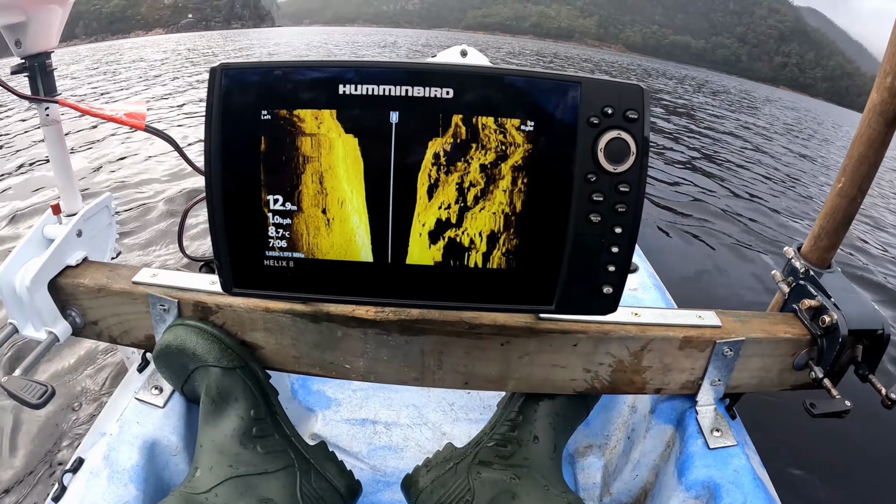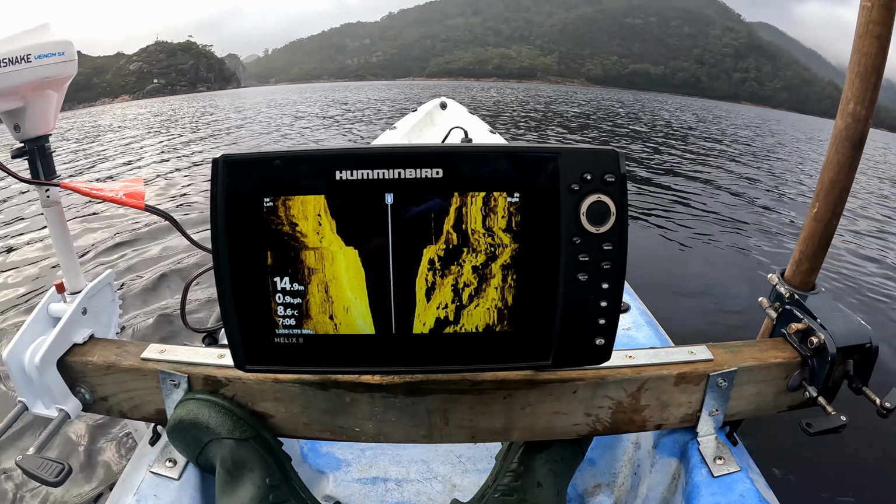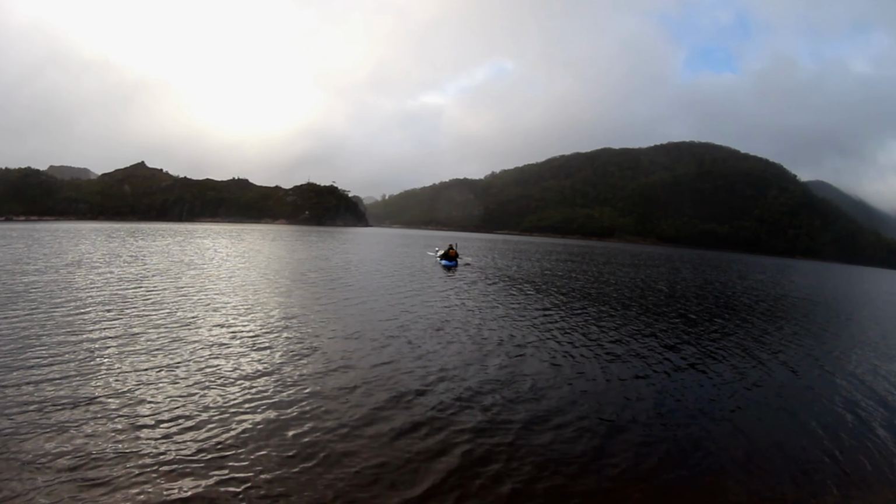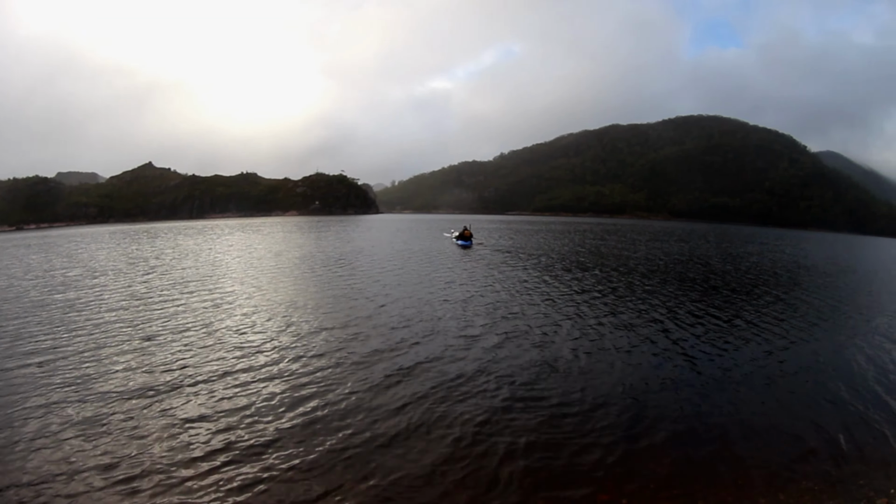Right, we're already down at 13 metres. So I'm going to put the camera down so I can concentrate on what we're scanning. 13 metres, 15 metres. Okay, here we are, day 6. 6 metres.